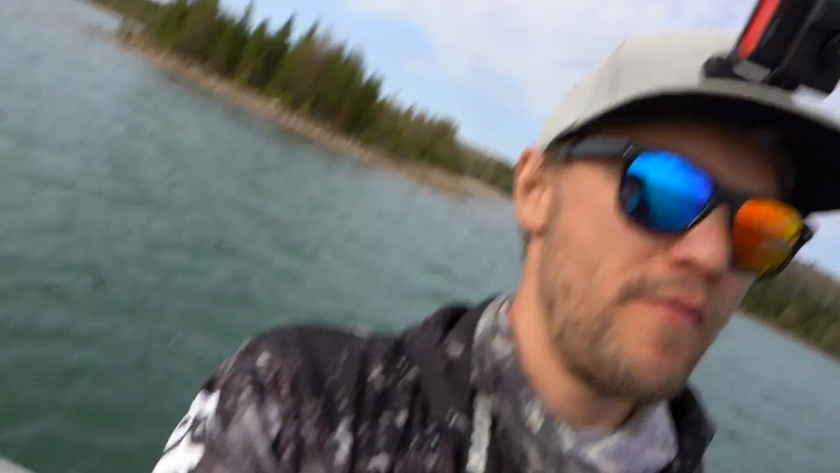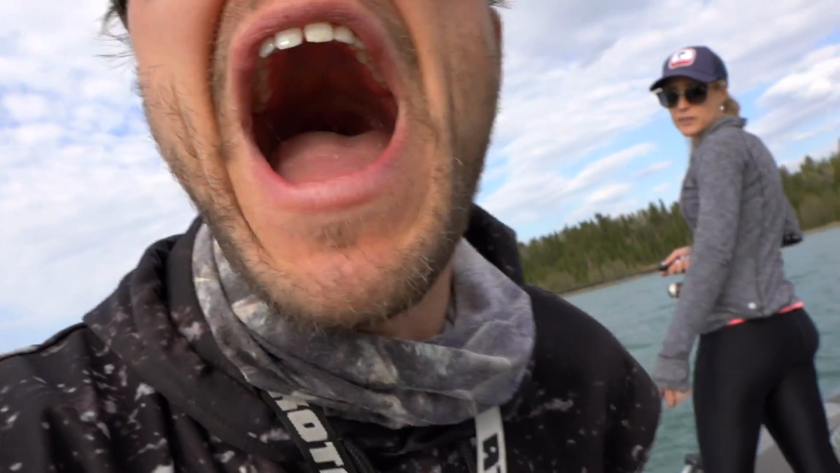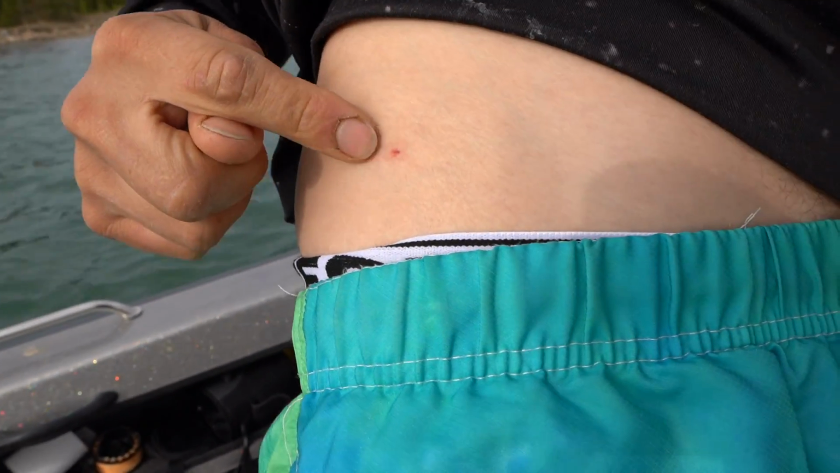All right. Should we go? Yeah. I don't remember a fish hurting that bad in a long time. Owie, owie, owie. Yeah, I smashed my hip on the side of the boat when I went to net that fish right there. It is stinging and it is reminding me.